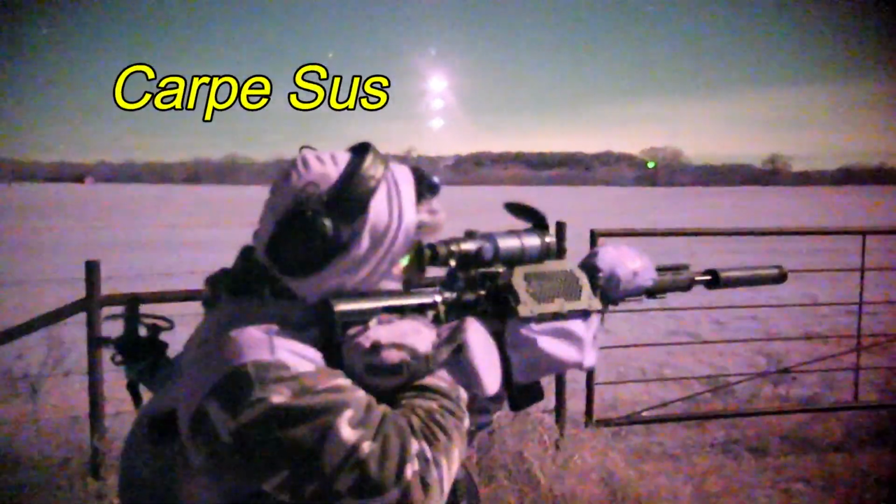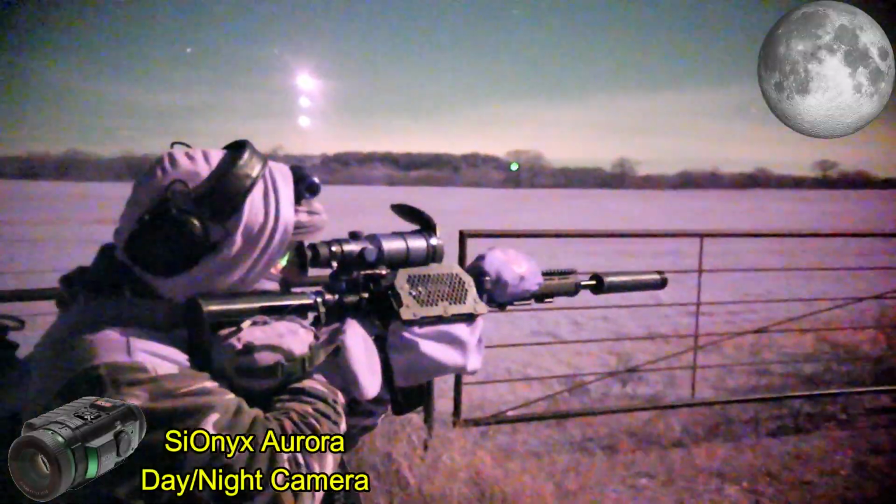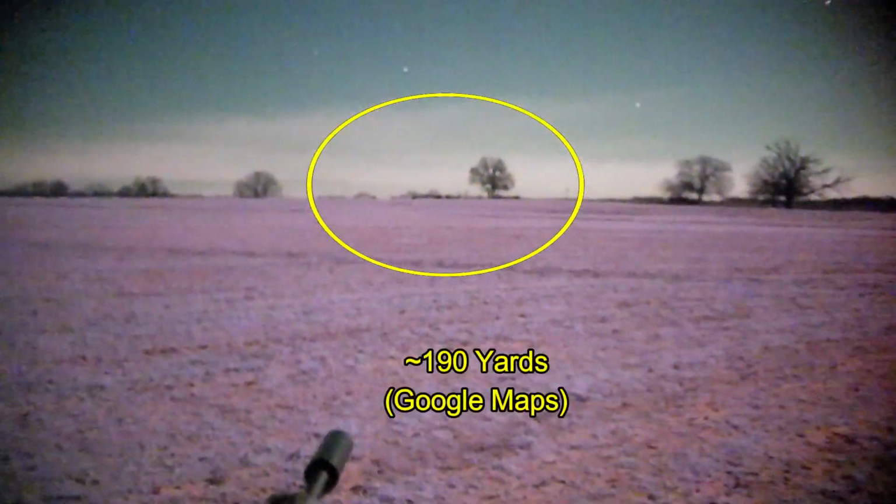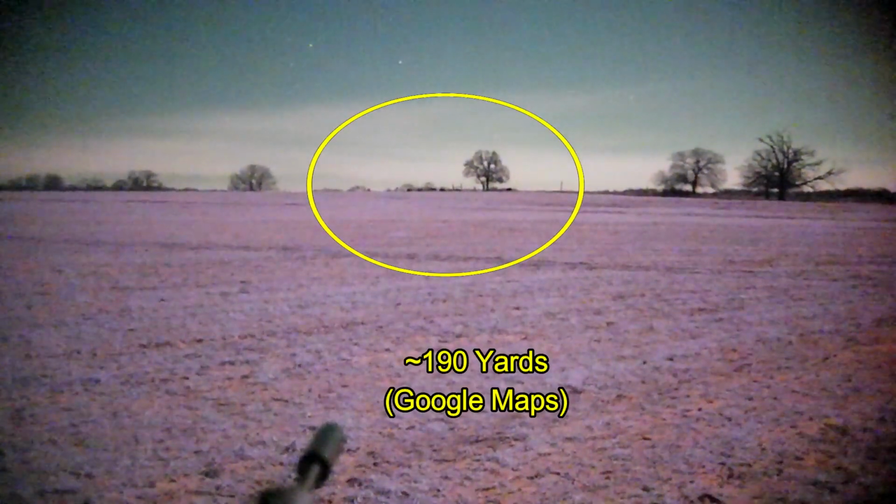Ben and I went hunting up in North Texas. He's recording with the Psionics day-night camera. We've got nearly a full moon out. We've spotted hogs out in this field, and we've made a pretty good approach on them so far, but they keep moving away from us.